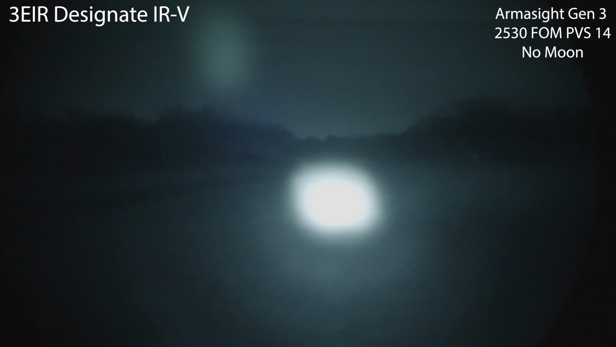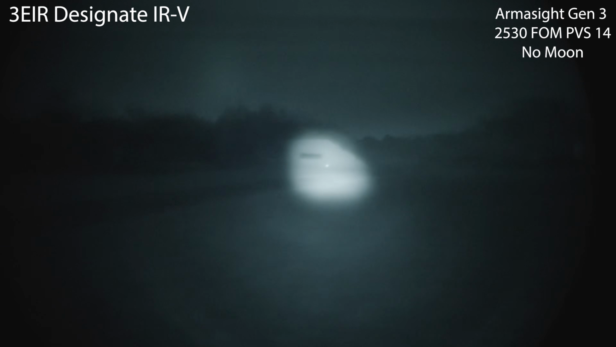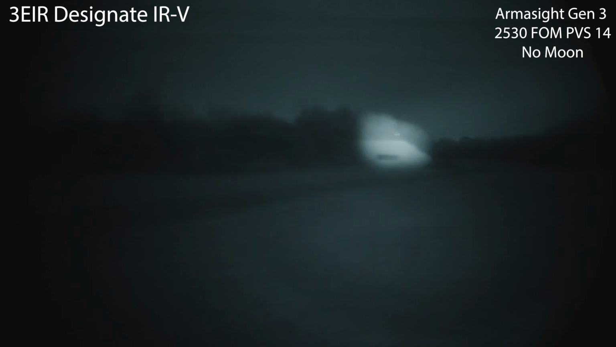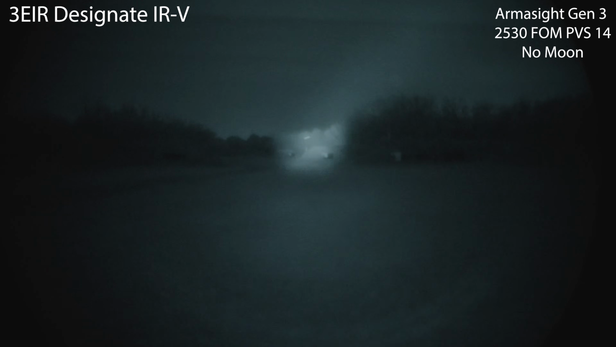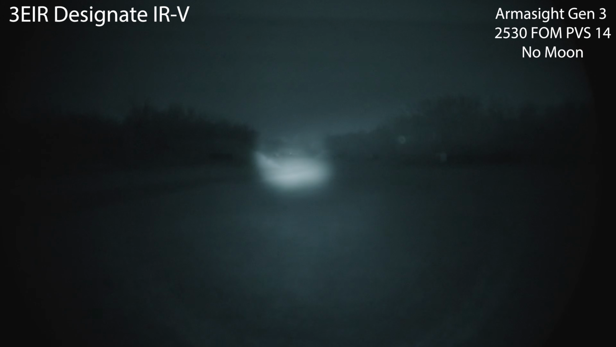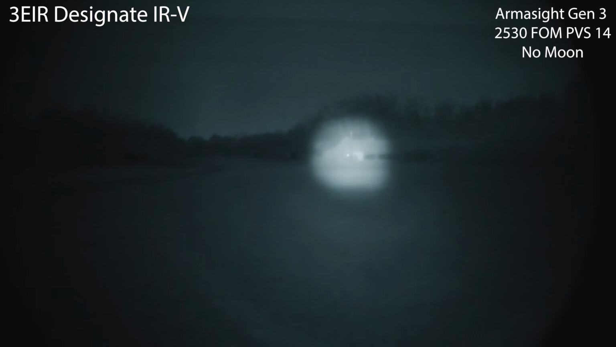It's going to be hard to tell, but you do have that kind of tight square-shaped illumination pattern, but you get a decent amount of spill, and I know it's hard to tell through the camera, but it's actually lighting up the environment in front of me pretty well. So absolutely usable to 500 yards. Here's the 400 yard target, 500 yard, 300, 200, and 100.